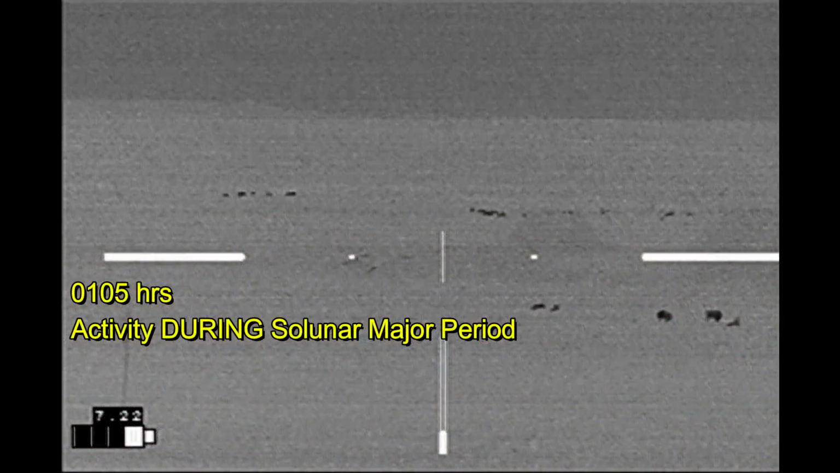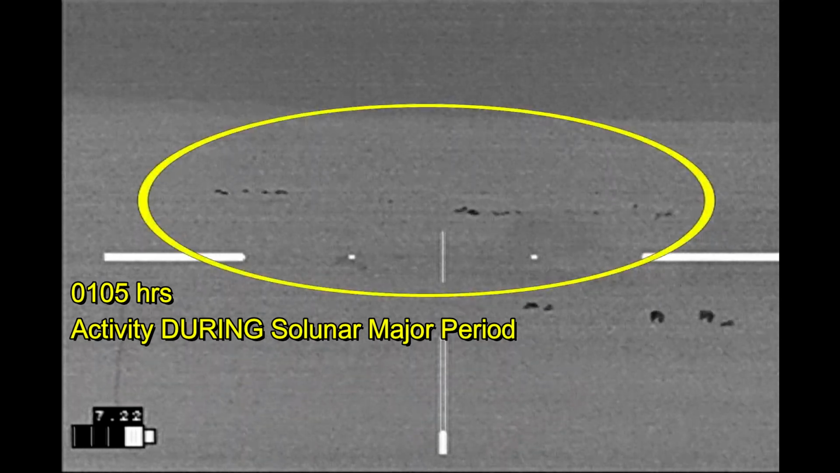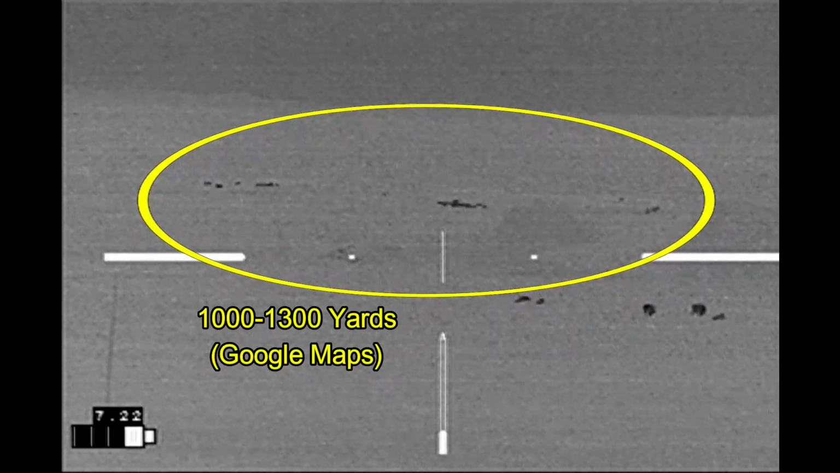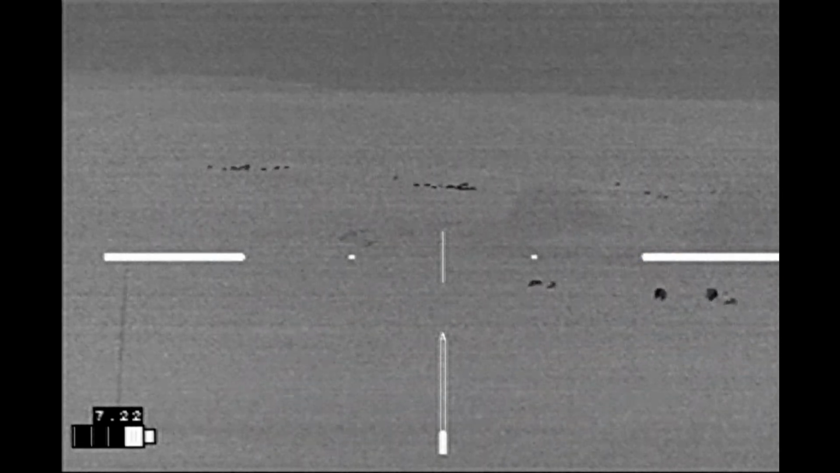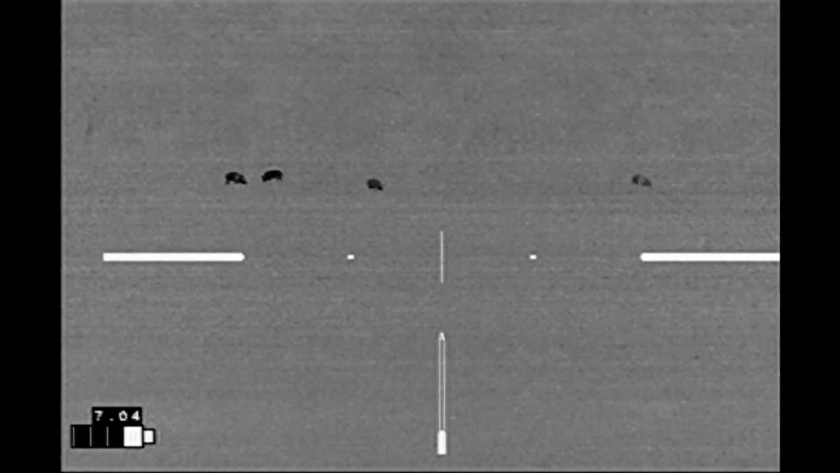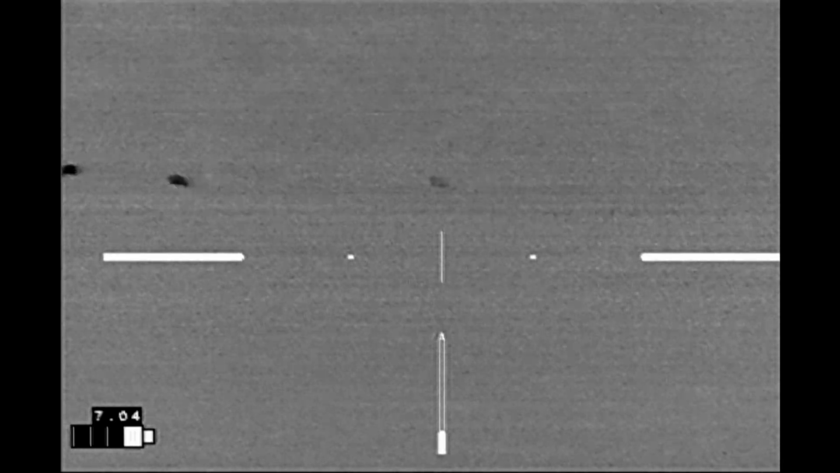I stayed around the property for a while, but when I finally left, I noticed off in the distance this huge group of hogs. They're out there at over 1,000 yards. No doubt they come onto this property as well, so I will be back. In the meantime, I've moved on to another part of the county.